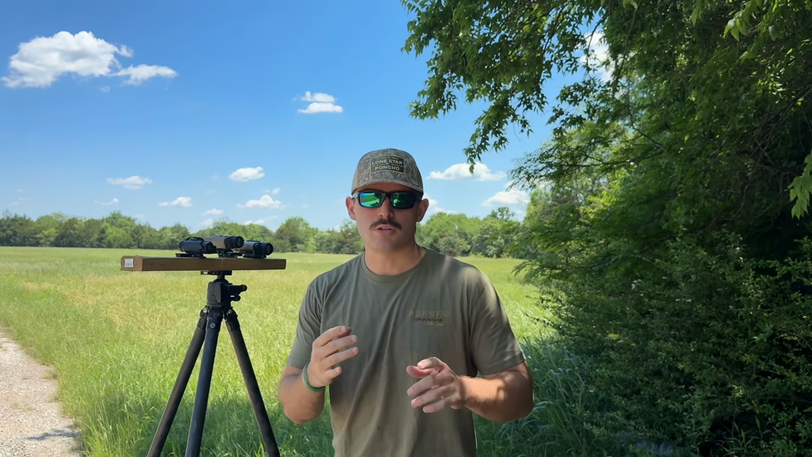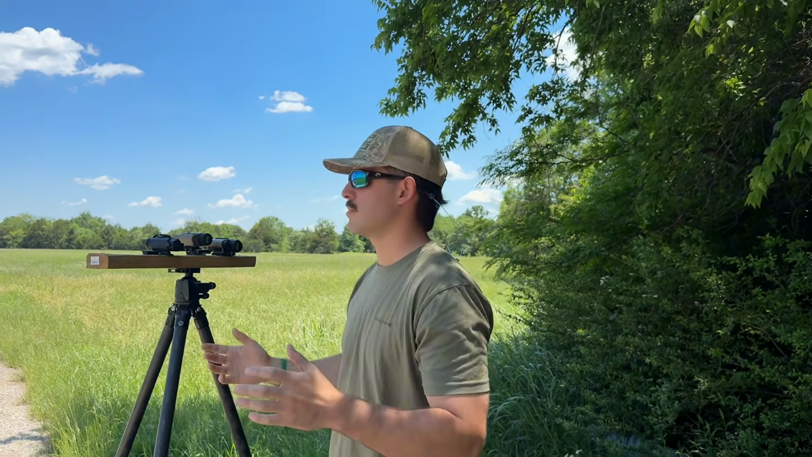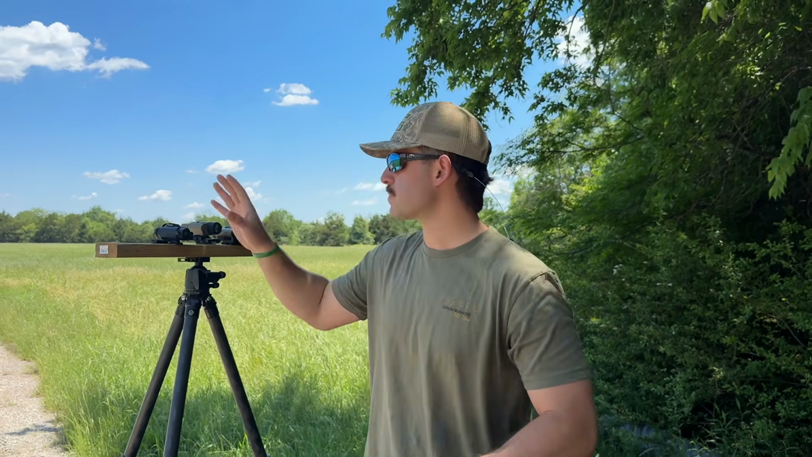And then maybe we'll throw in, you know, way on the other side of this field, just because these units are made to really just spot. You know, you see a pig at 300 yards, you'll see heat, but you want to get on your gun to really identify that. So we're going to see how well these units do side by side. Now, obviously it is broad daylight in the middle of the day, so this isn't the most ideal situation for thermals, but we have these scopes in the shade, so they're protected. We're going to see how well they pick up Wills out here, across this field.